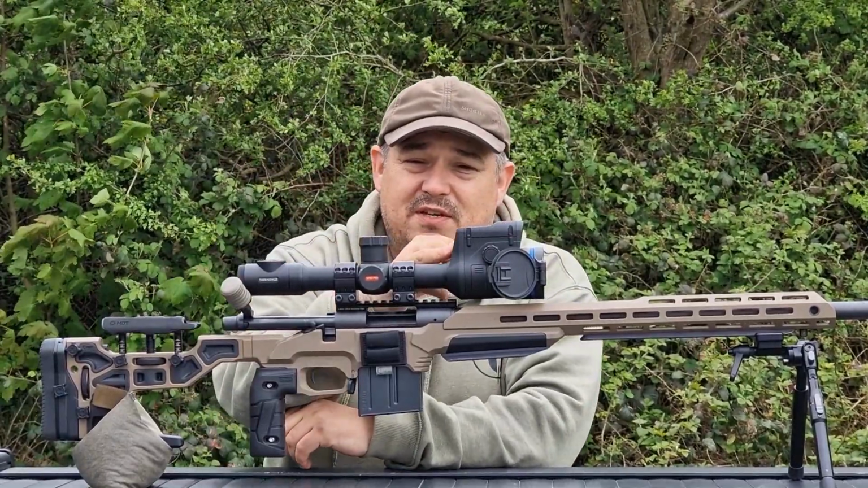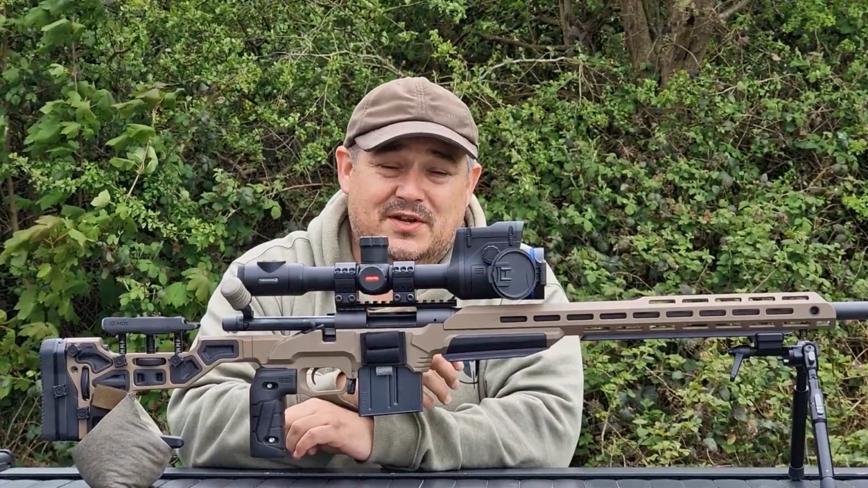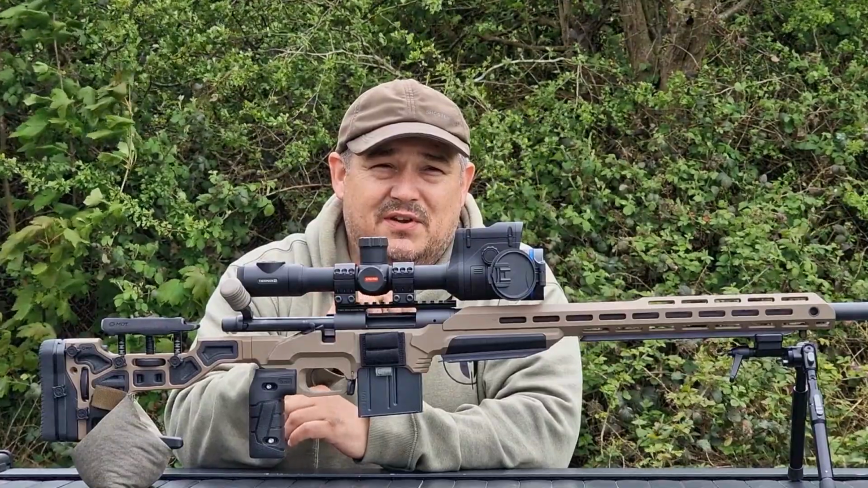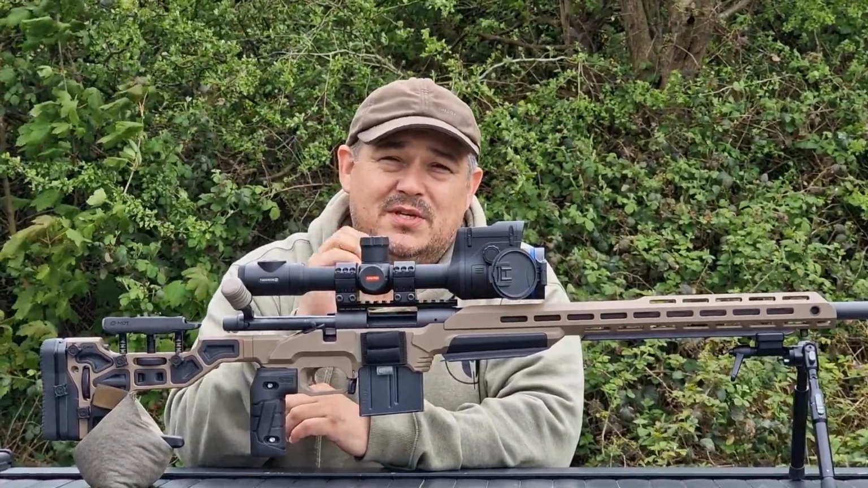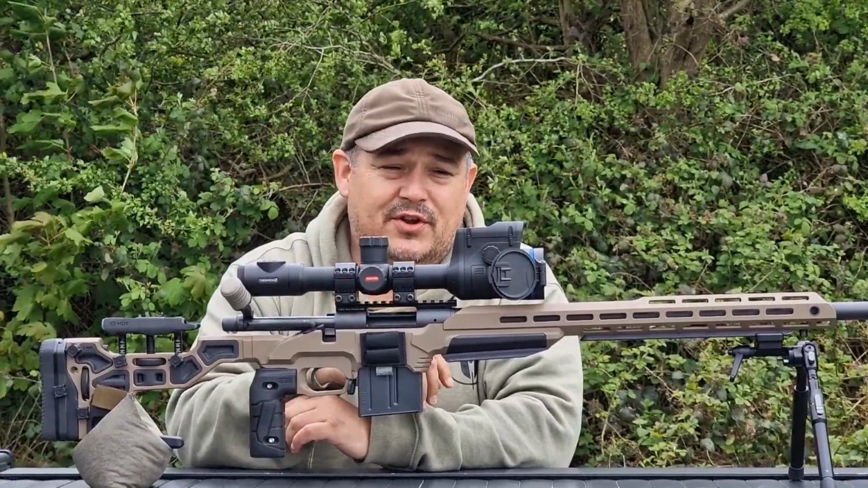Moving further forward, you've got your little blue power button, one single press to turn on. Super quick turn on, to be fair. Press and hold, you'll get the countdown. Take your finger off while it's counting down, it'll put it into the sleep mode. Keep the button pressed down all the way through the countdown and the unit will turn off.